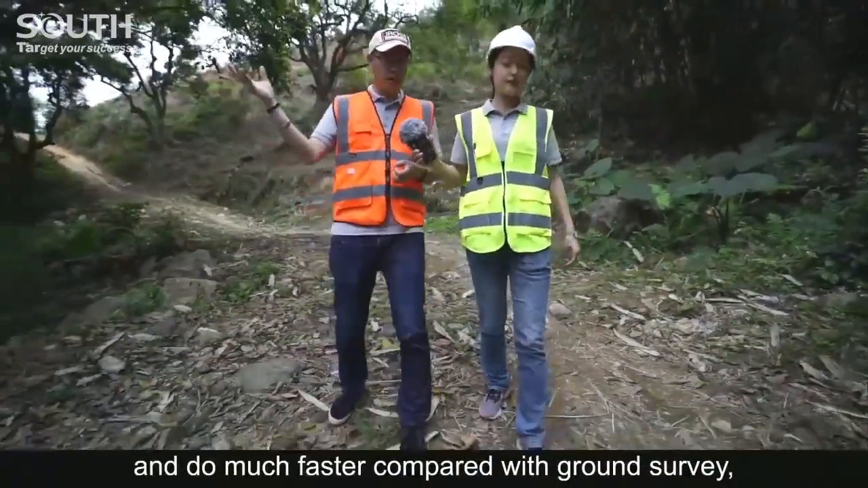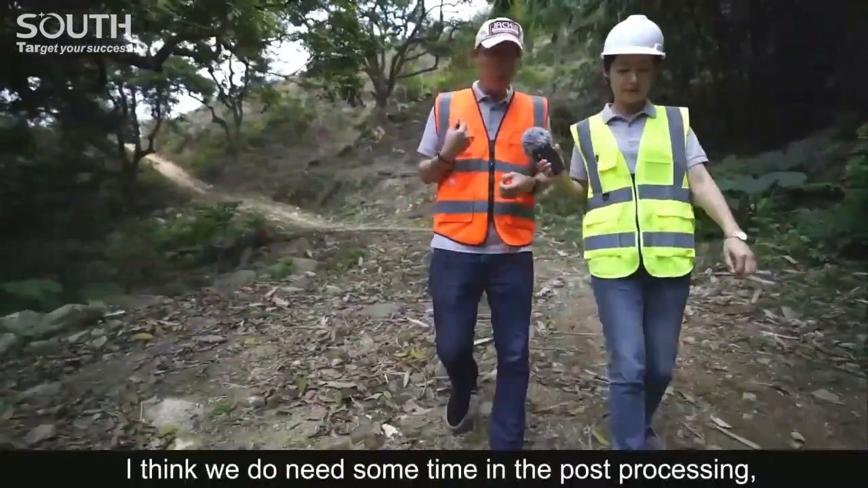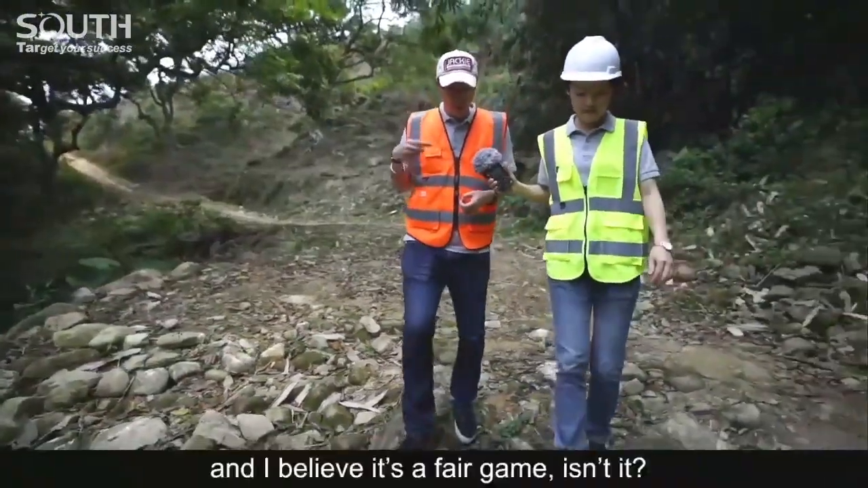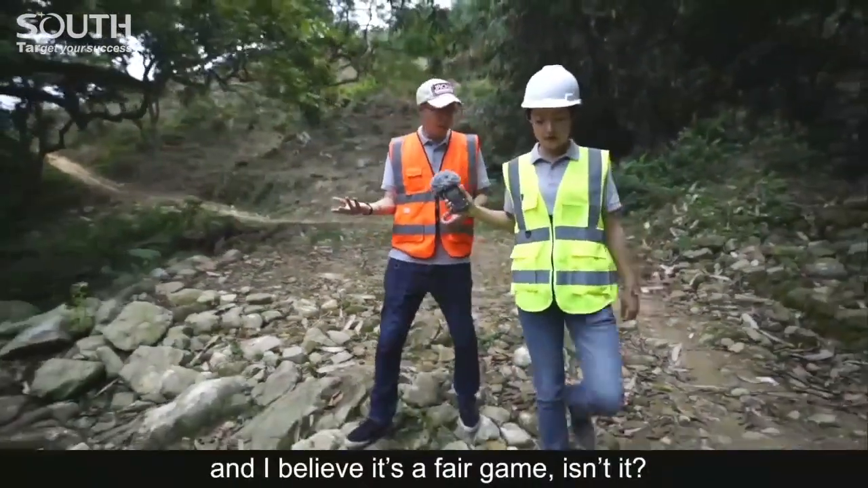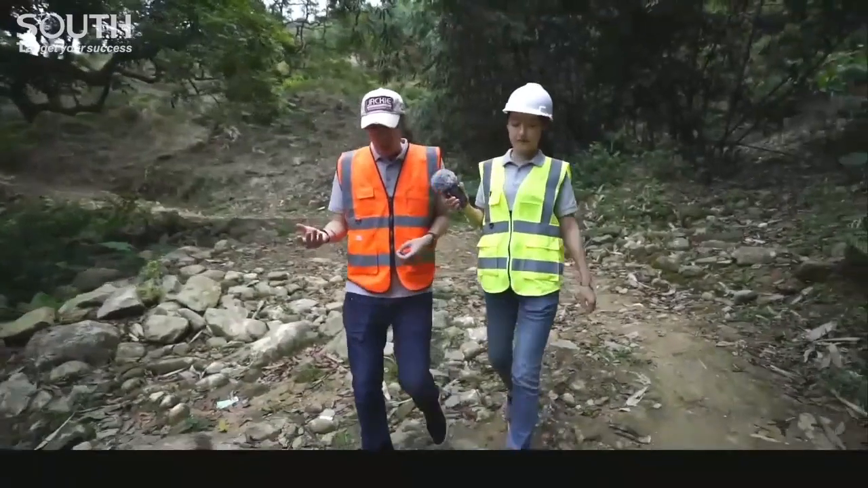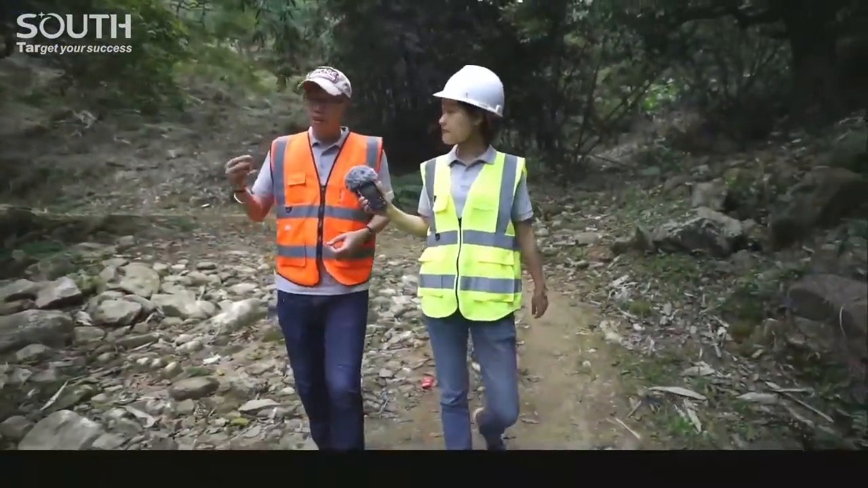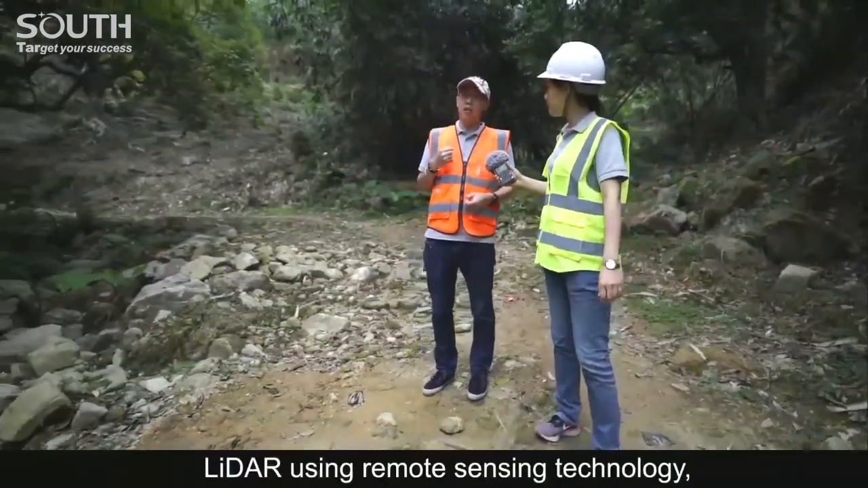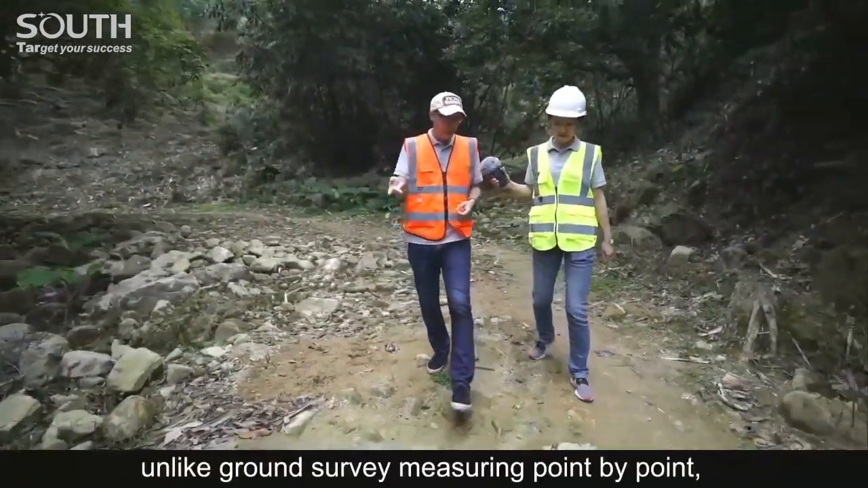LiDAR uses remote sensing technology, unlike ground survey, which measures point by point. LiDAR collects trillions or even zillions of points all together. Wow, big number.